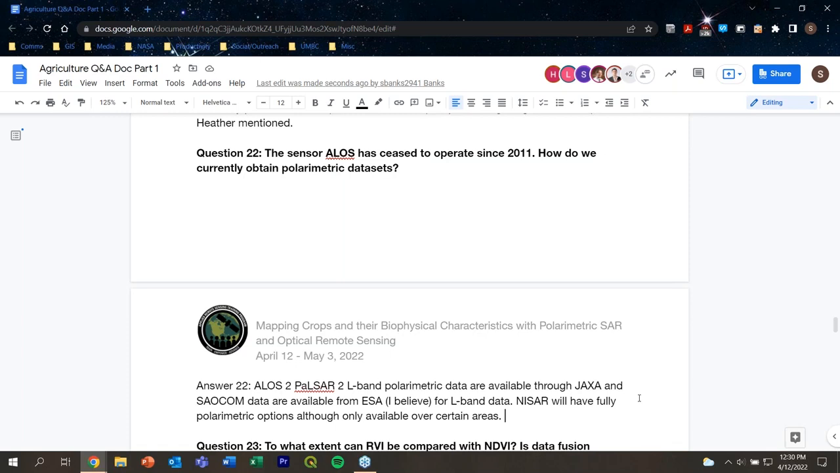And as well, NISAR, which is expected to launch in 2023, is supposed to have a fully polarimetric option, although it should be only available over certain areas from my understanding. So that was my understanding of what they were talking about in terms of L-band polarimetric data.